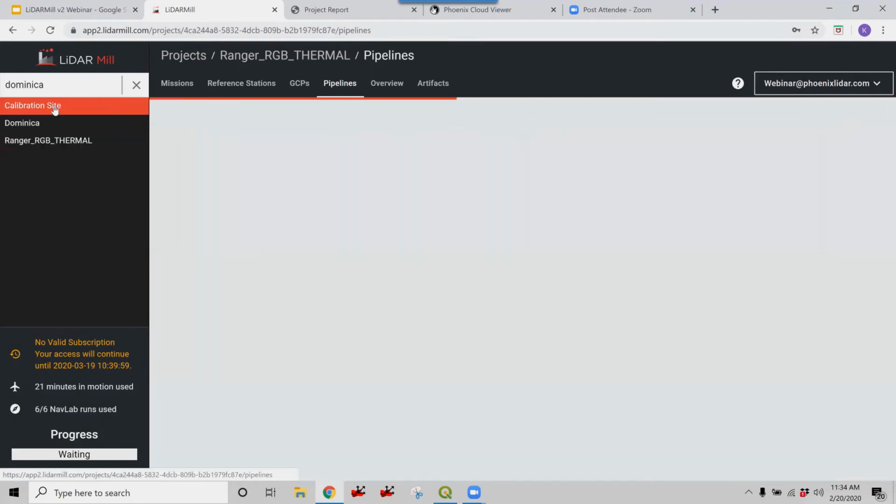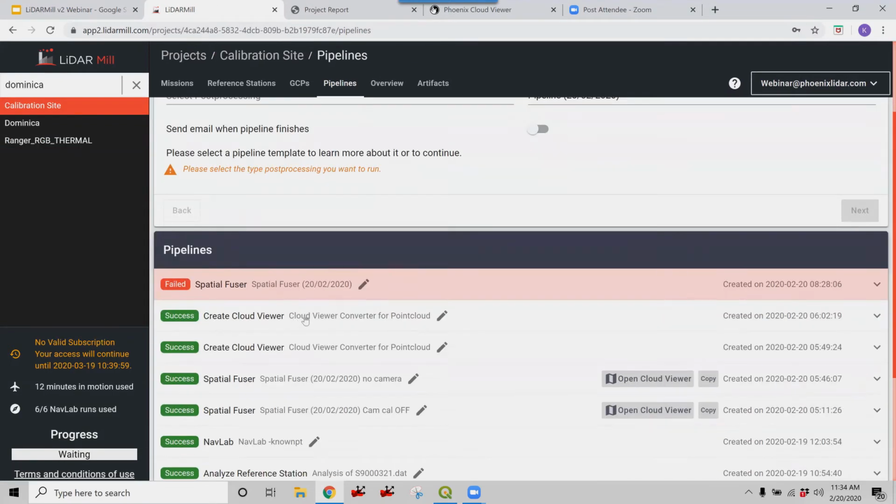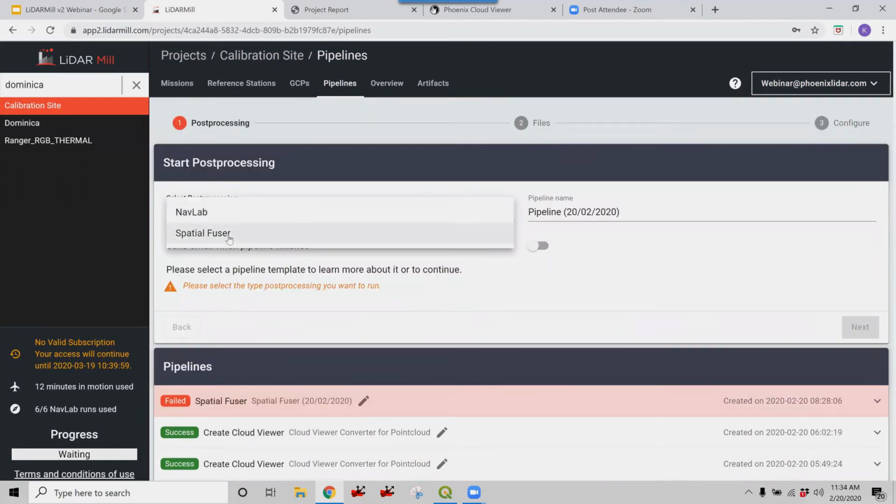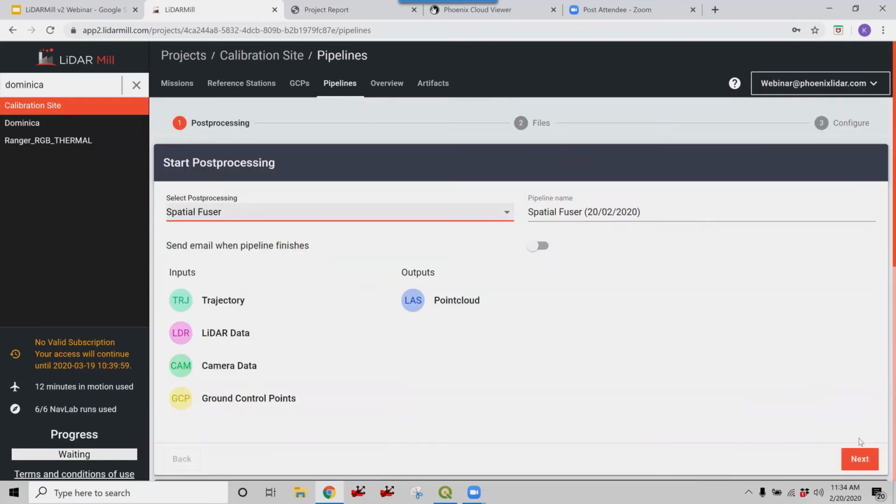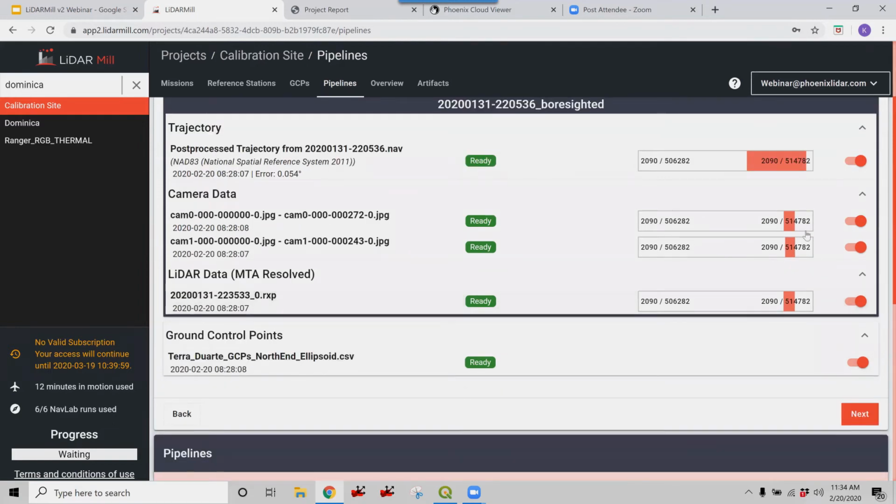I'll hop to this one for a fuser pipeline, which has ground control points. So if you have ground control points, they'll show up right here. And with all of your data enabled, you'll click next.